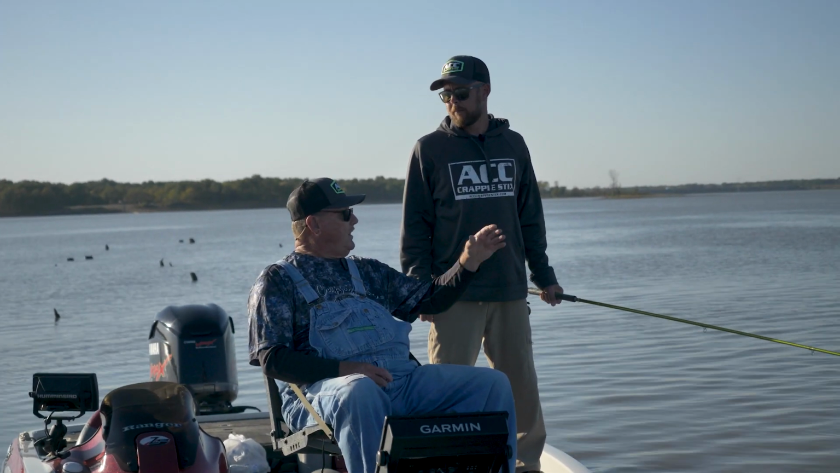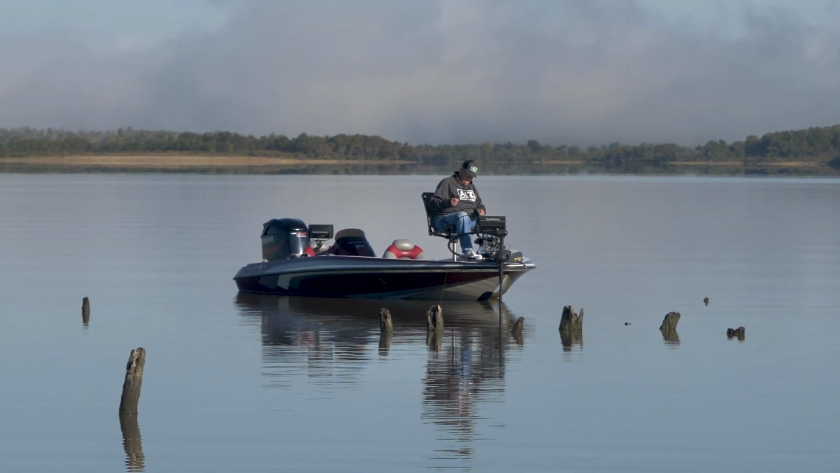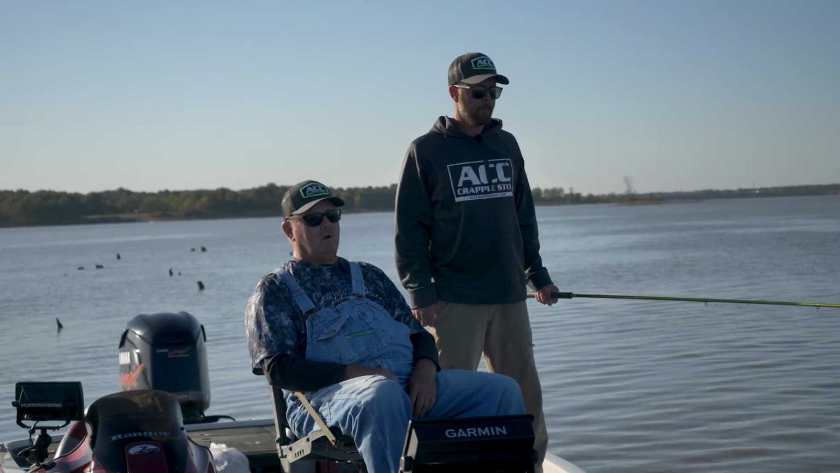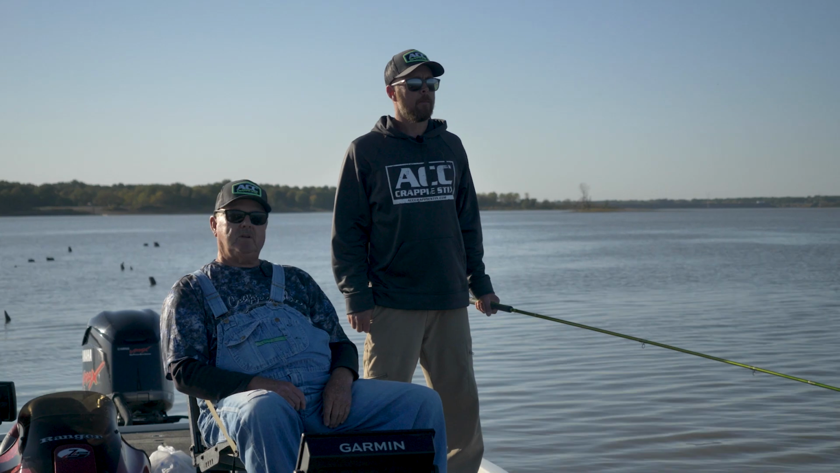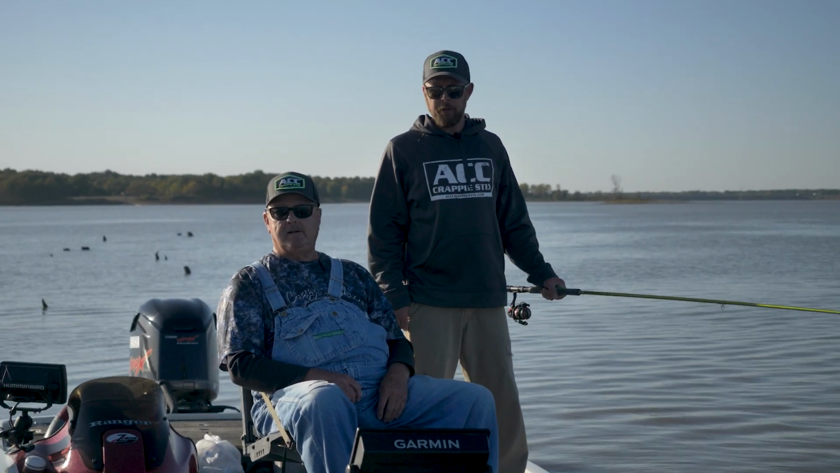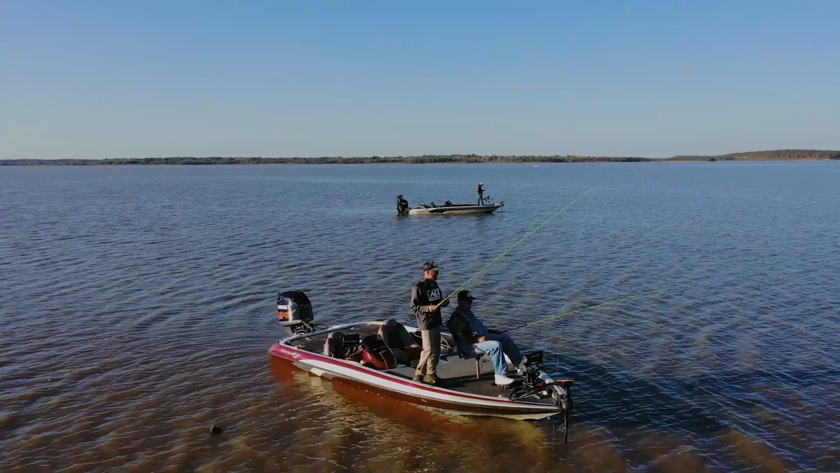We're only 3 miles from where it goes back into being an actual river. But this is where the big fish are, most of the tournaments are won right in here, within a mile of us, 2 miles of us either way. When did you start using these green rods? How'd you find out about them and start using them?